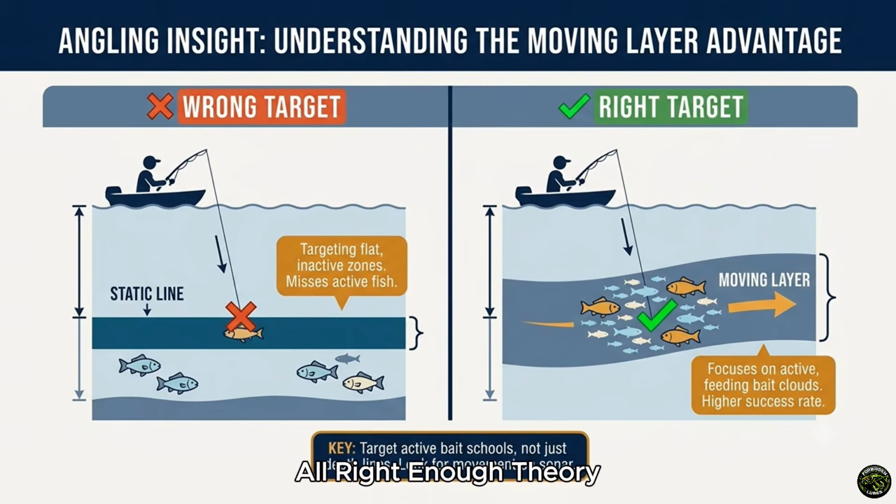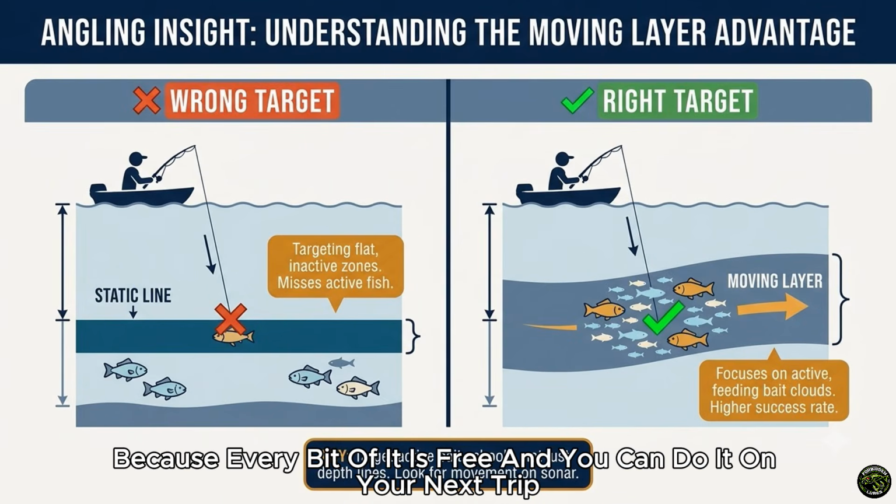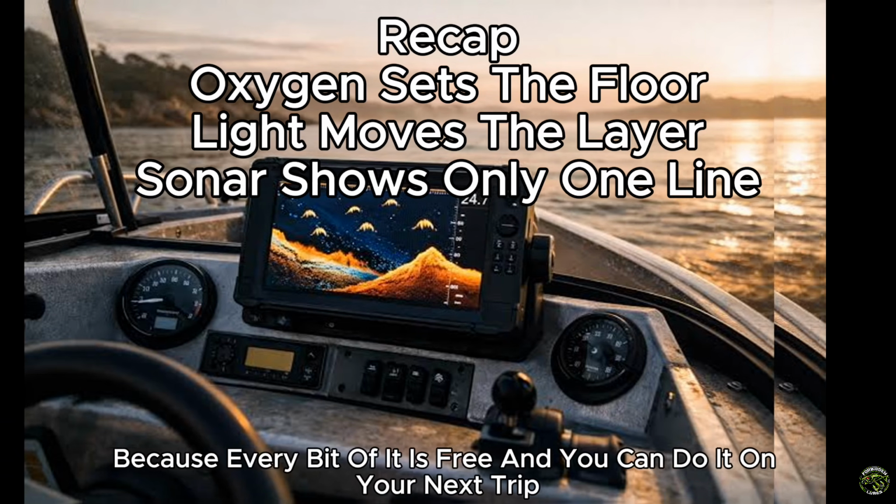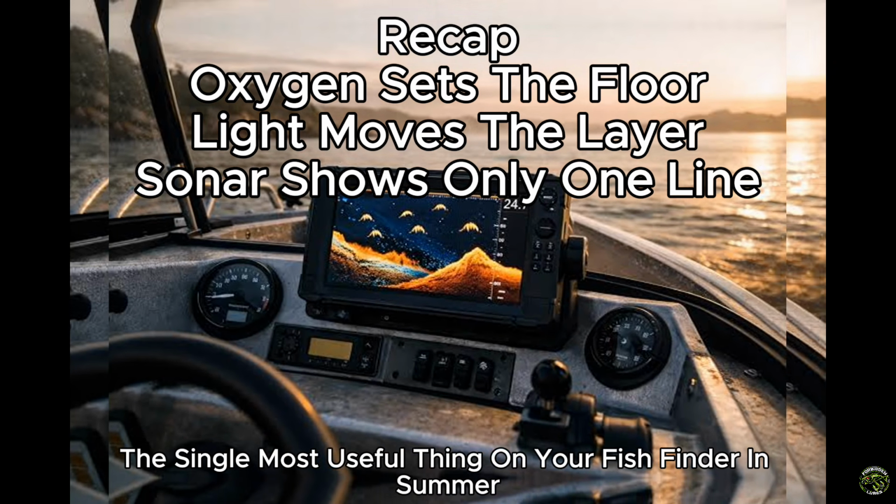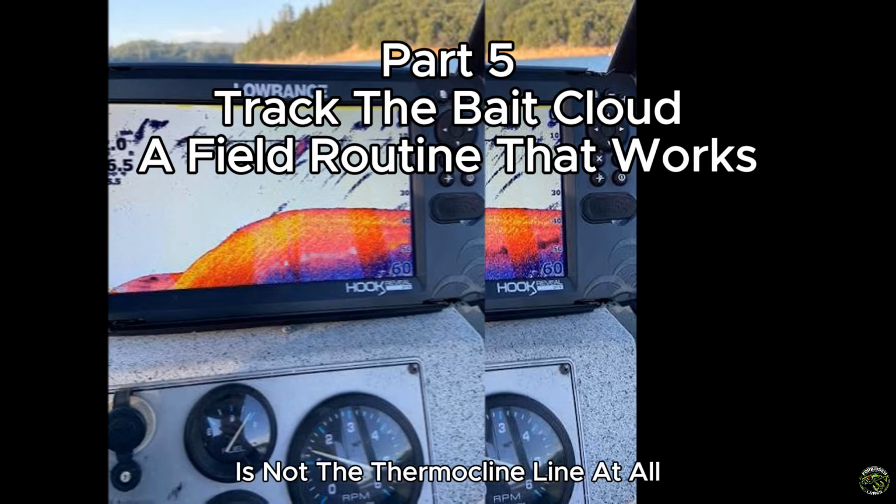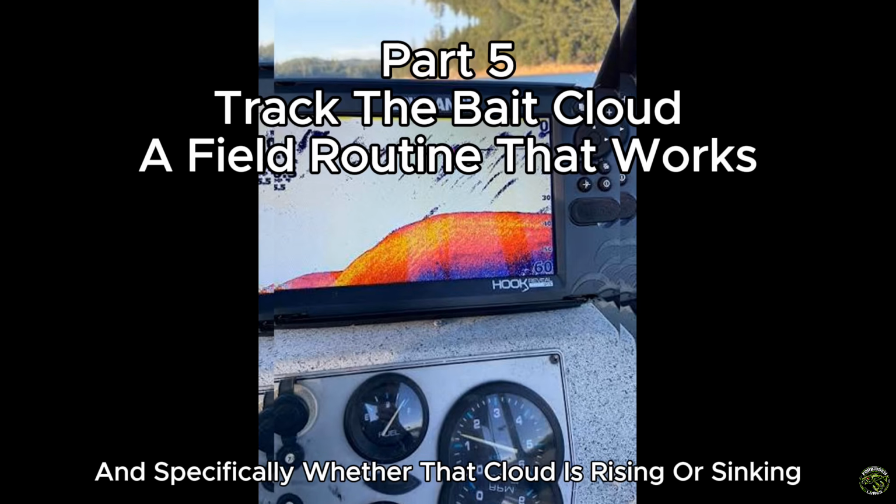All right, enough theory. Let's put this on your screen and in your hands, because every bit of it is free and you can do it on your next trip. The single most useful thing on your fish finder in summer is not the thermocline line at all. It's the bait cloud, and specifically whether that cloud is rising or sinking.